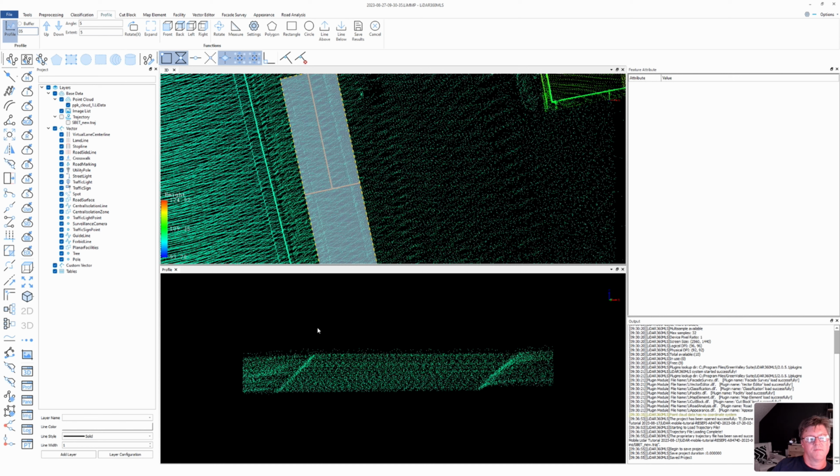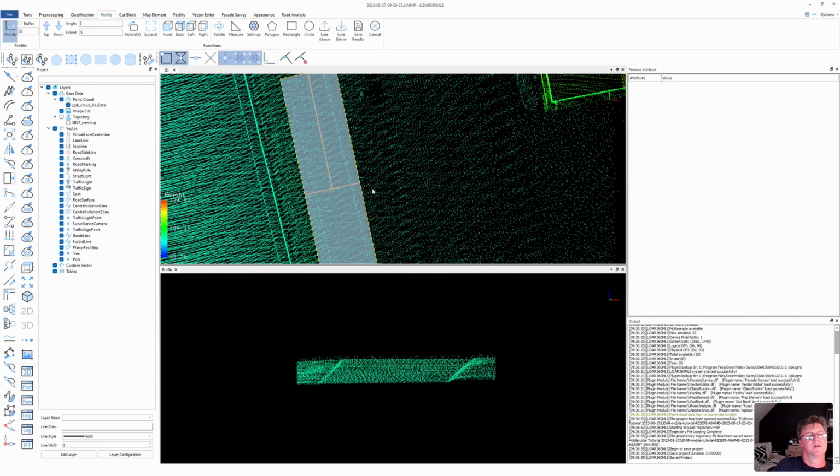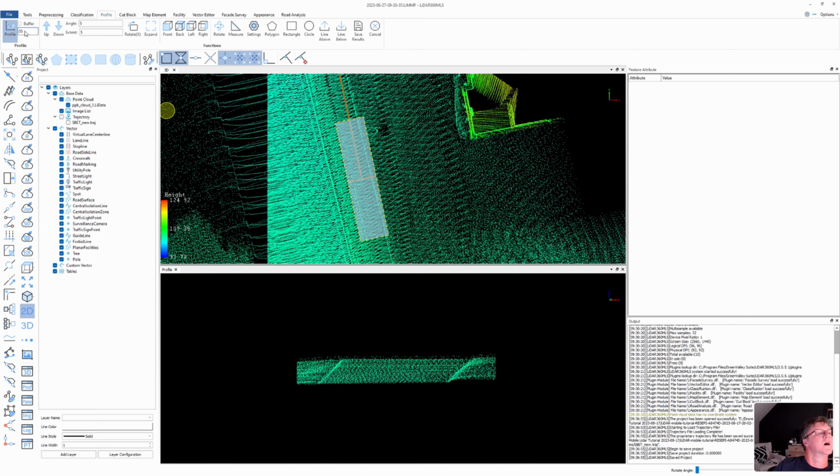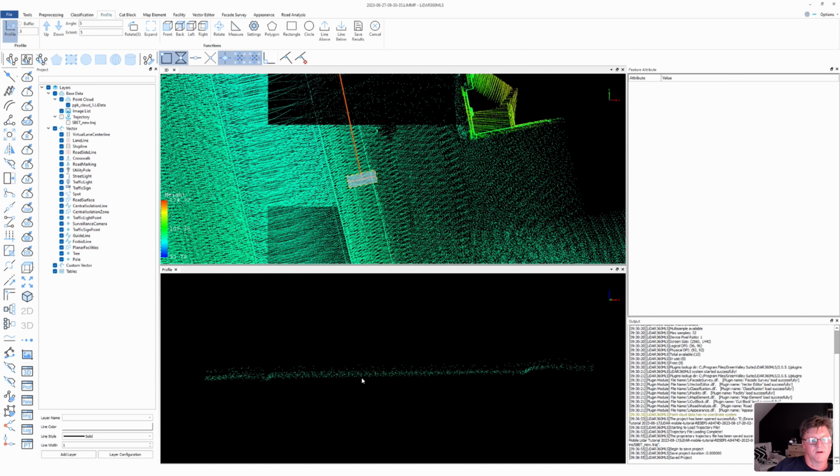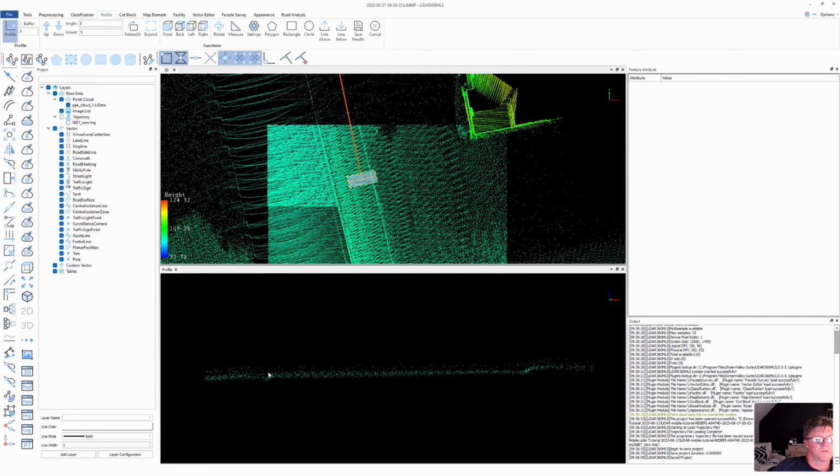0.5. Now we get a much thicker, oh, we don't want that, we want 0.5. There we go. All right. So again, we can see that's going to probably be the edge of the sidewalk there. And then the majority of points are right here. We got a few noise points right up at the top.